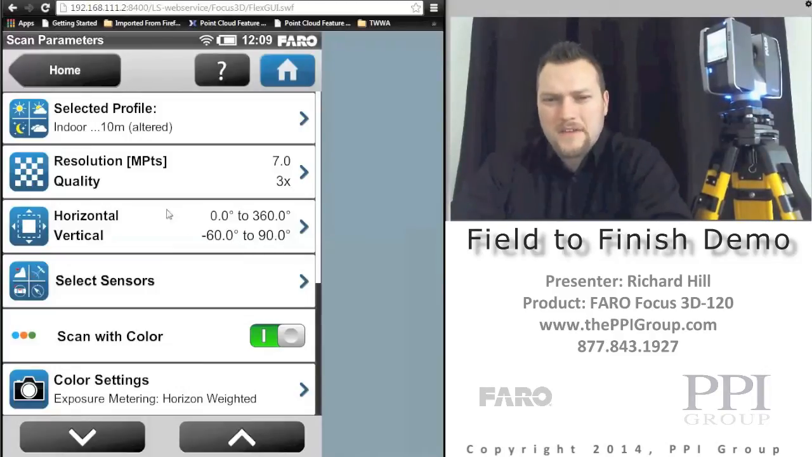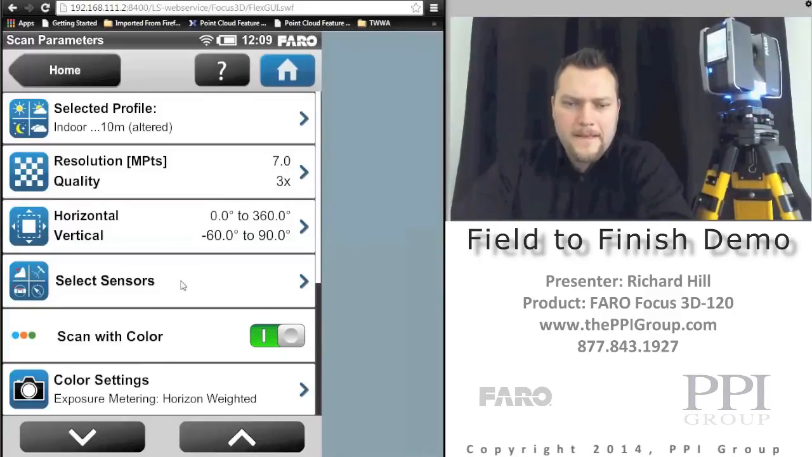But if you ever need it, you have it just in case. And it doesn't slow down the scanner at all. It actually is just as fast to collect a full dome versus a restricted area. And you can select which sensors are actually utilized here. You can actually scan with color or not.